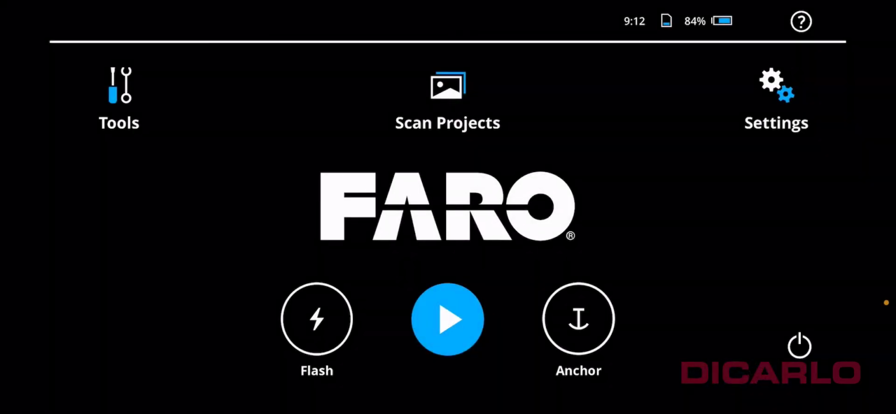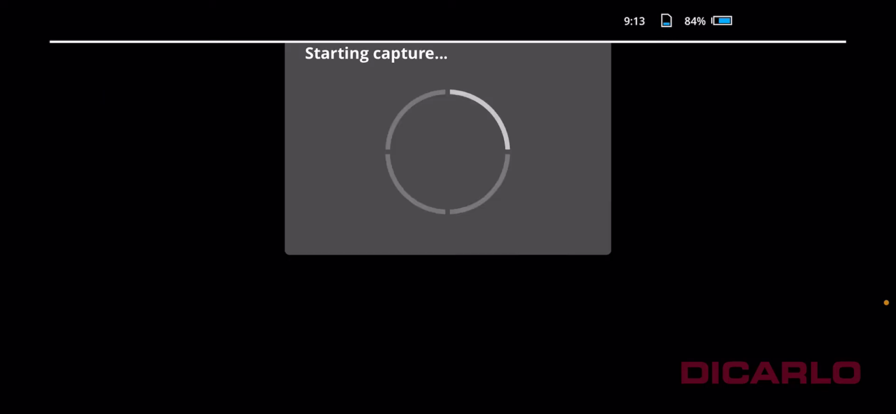Alright, now in this video what I'm doing is I'm recording the screen on the same phone that I used to capture the data with the built-in LiDAR, but I'm now connected to a full-blown FARO Freestyle 2 handheld scanner. And what I'll do is I'll just start the scan of the same area. All right, here we go.